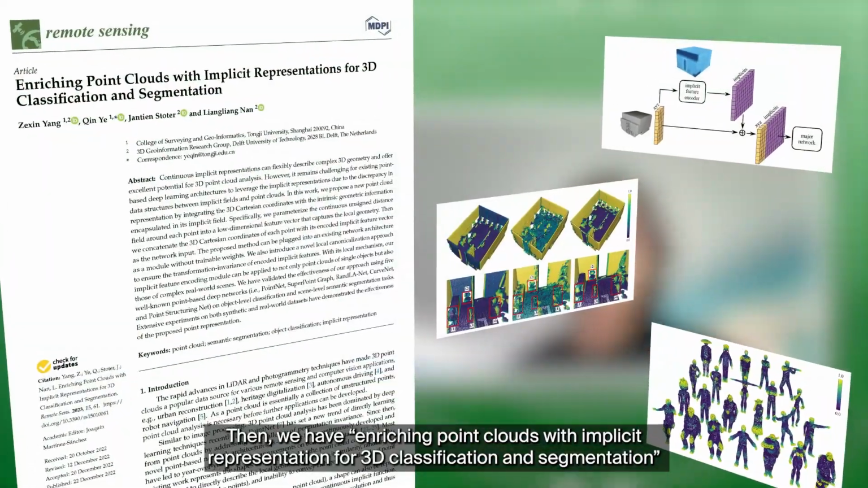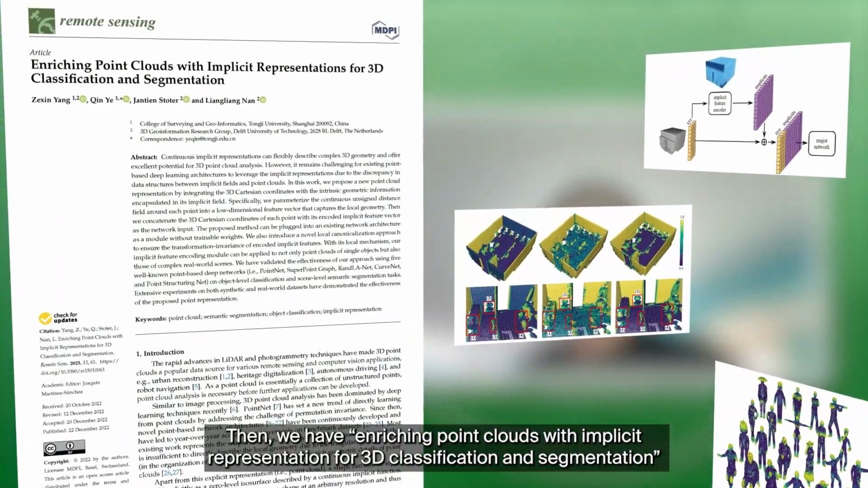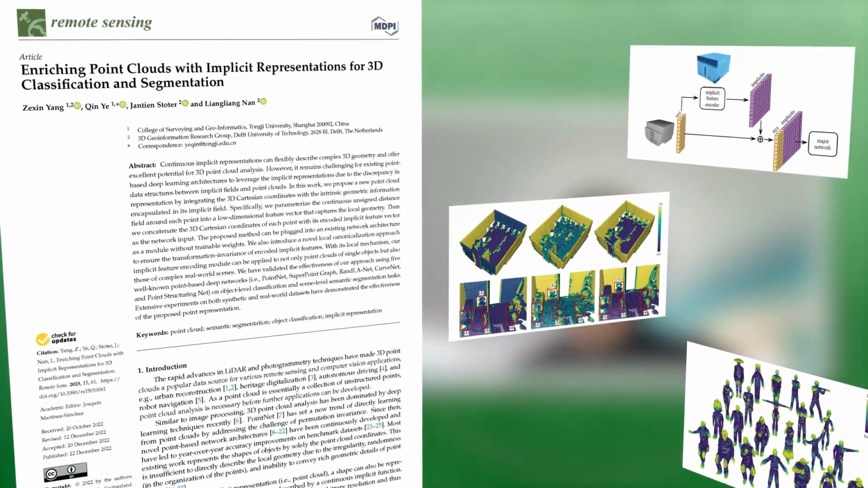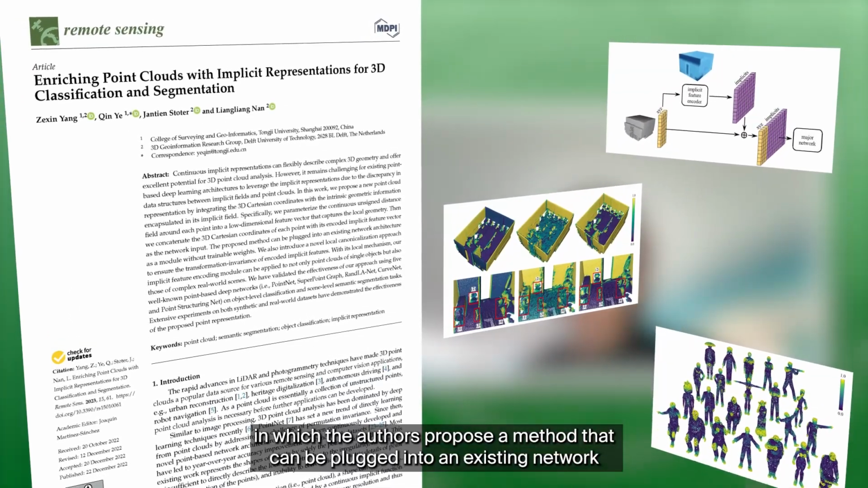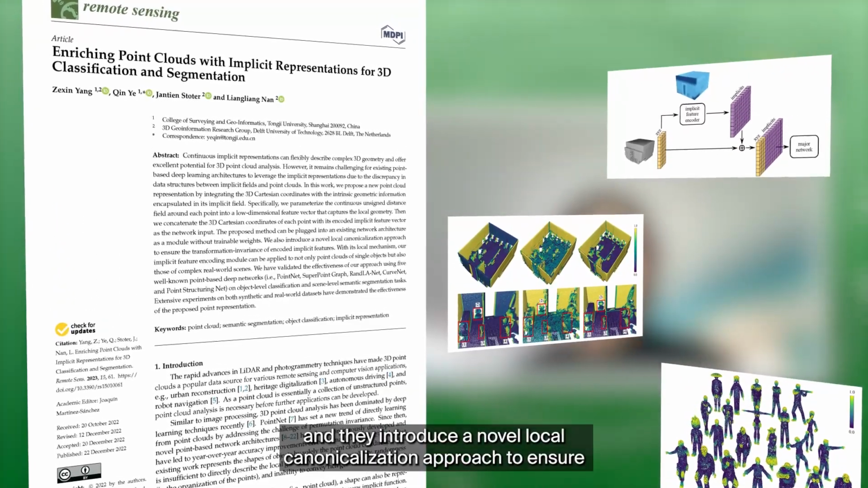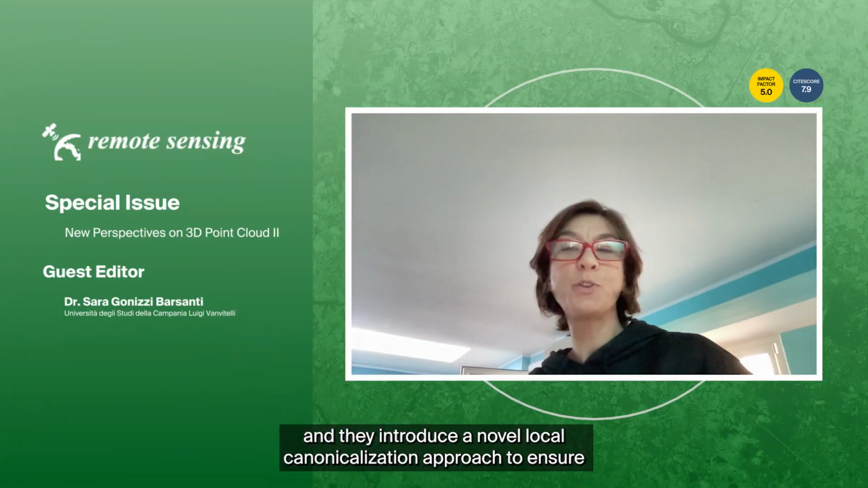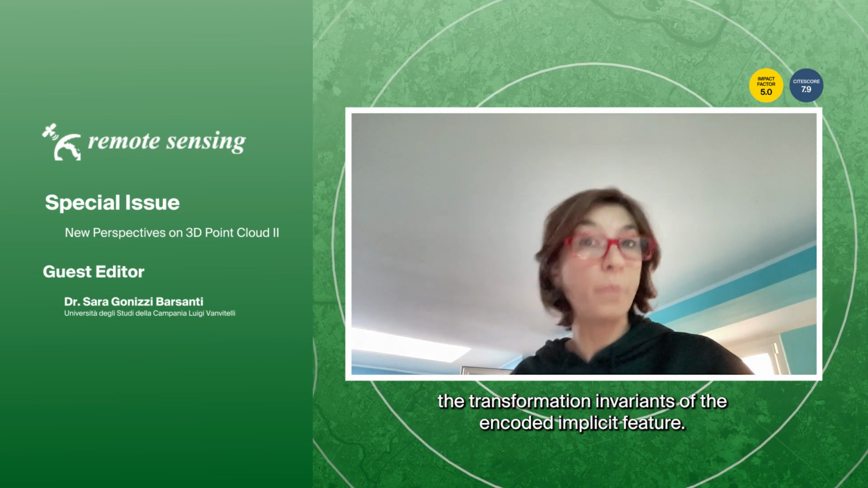Then we have Enriching Point Clouds with Implicit Representation for 3D Classification and Segmentation, in which they propose a method that can be plugged into an existing network architecture as a module without trainable weights, and they introduce a novel local canonicalization approach to ensure the transformation invariance of the encoded implicit feature.